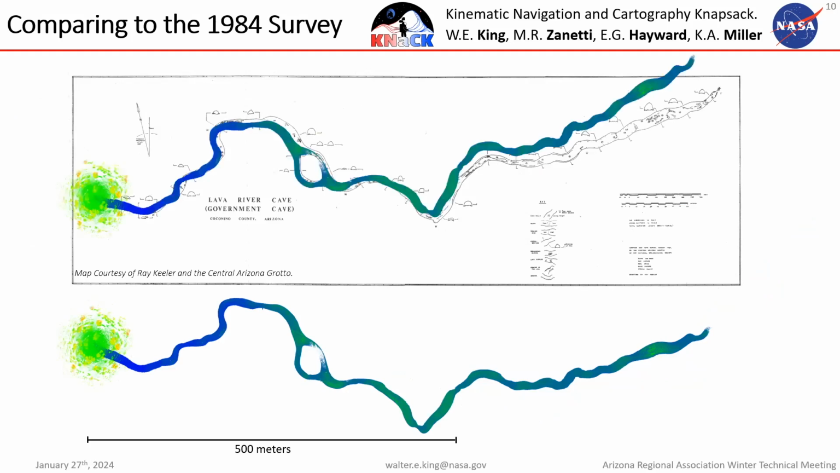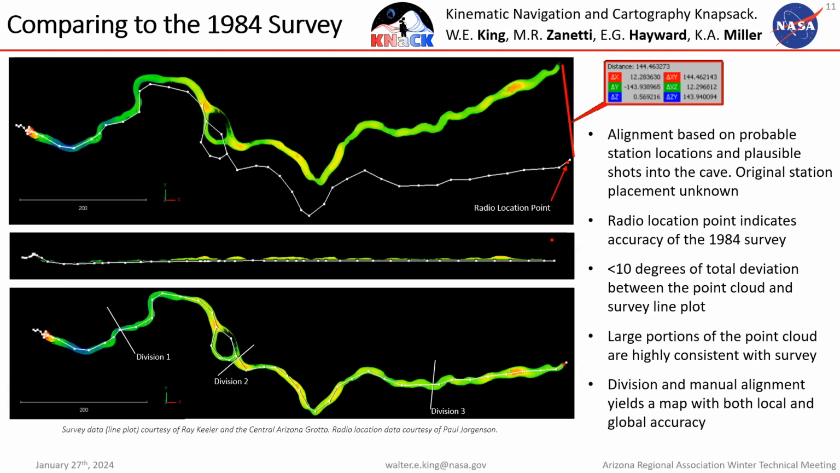And Ray, if you'll advance, when we lay the LiDAR over the cave map, just sort of roughly, you can see it's pretty similar, but it's not exactly the same. It's a little bit different. So we dug into that a little bit more. And Ray, if you'll advance to the next slide, I'll talk a little bit more about that. So I took that survey data, I threw it into Compass, generated this line plot, and then exported it in a format that we could bring into the program that we used to work with point clouds. Then I tried to line them up as best that I could.